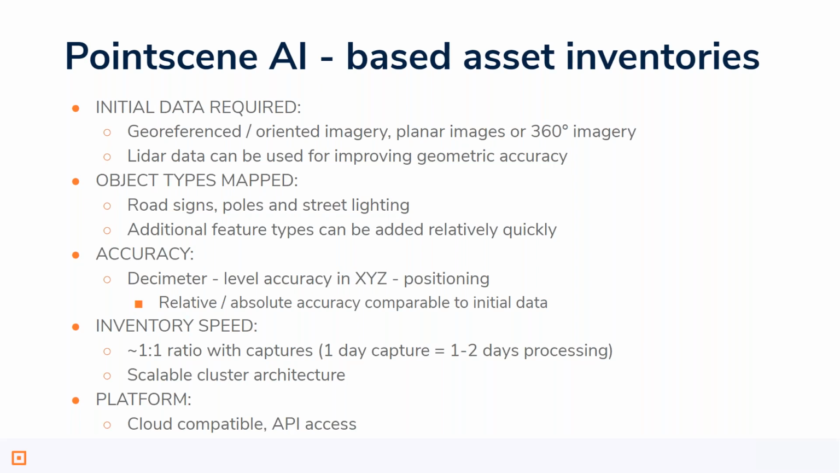The inventory speed is roughly a 1-to-1 ratio with the captures. We have a scalable architecture for the cluster, so that with 1 day of capture, a few days of processing is needed to provide this standard output with the locations and types, etc. The Pointscene platform or the AI solution is cloud compatible, and we will also provide API access for these tools later on.